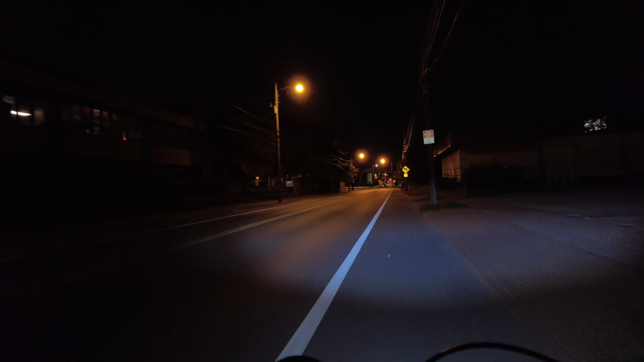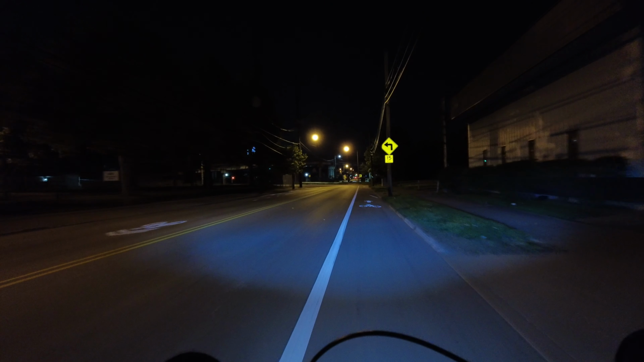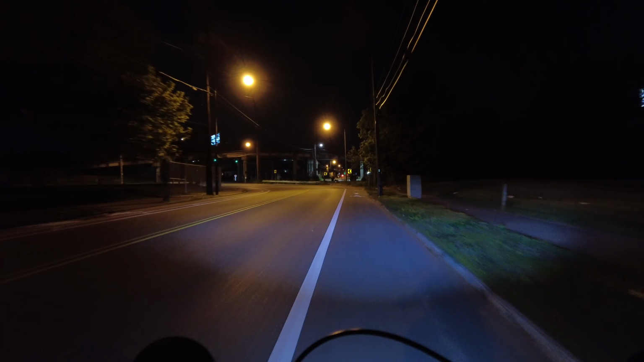So I'm just going over to the University of Louisville campus, ride around a little bit at nighttime, give a view of what that all looks like. Go through on an e-bike.